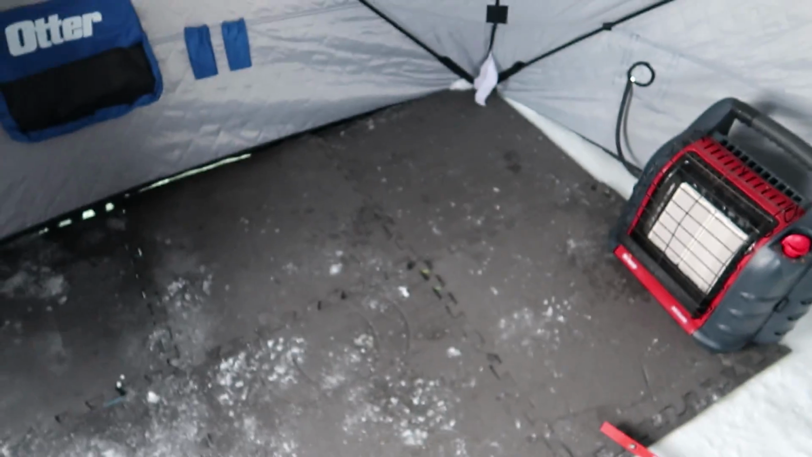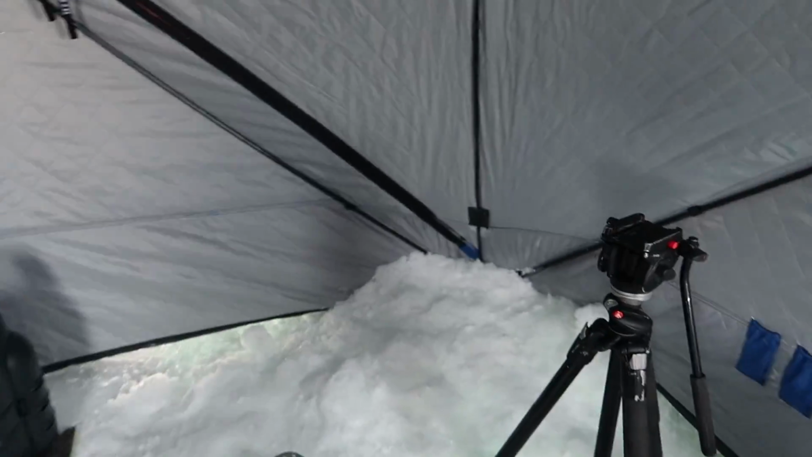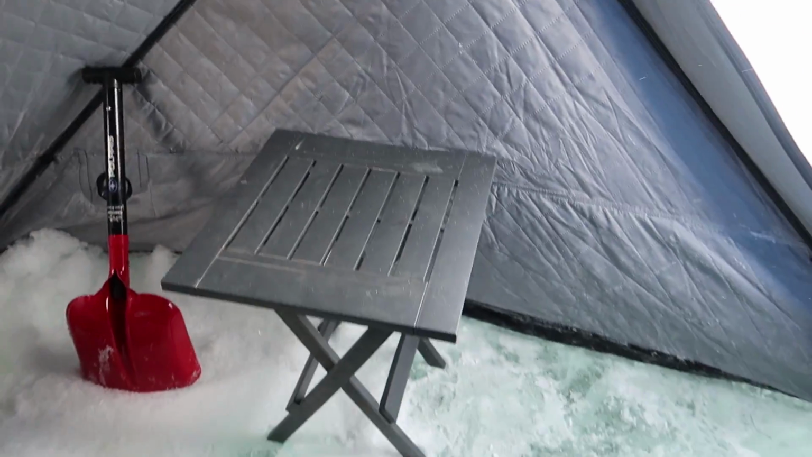So exciting. I'm gonna fog up here right away. I'm so close to getting set up. So close to being ready. I've got my little foam piece puzzle mats, heater, tripod, little table. I'm here for the day. I'm gonna nail them. I can feel it.